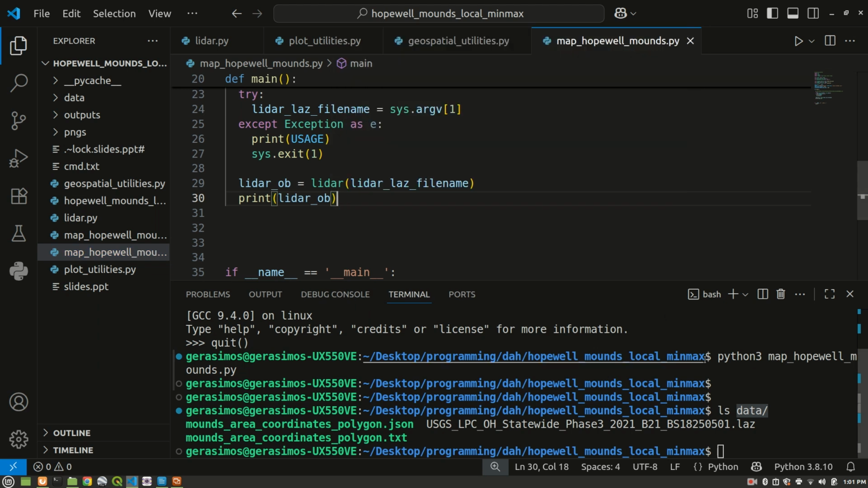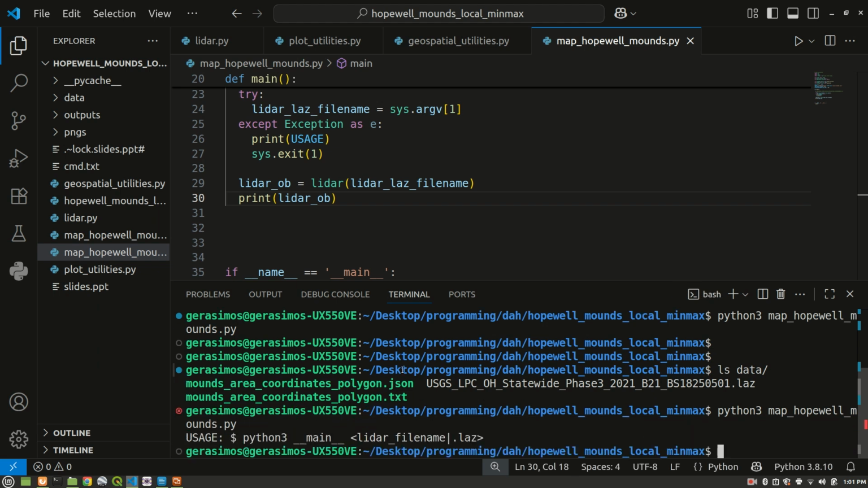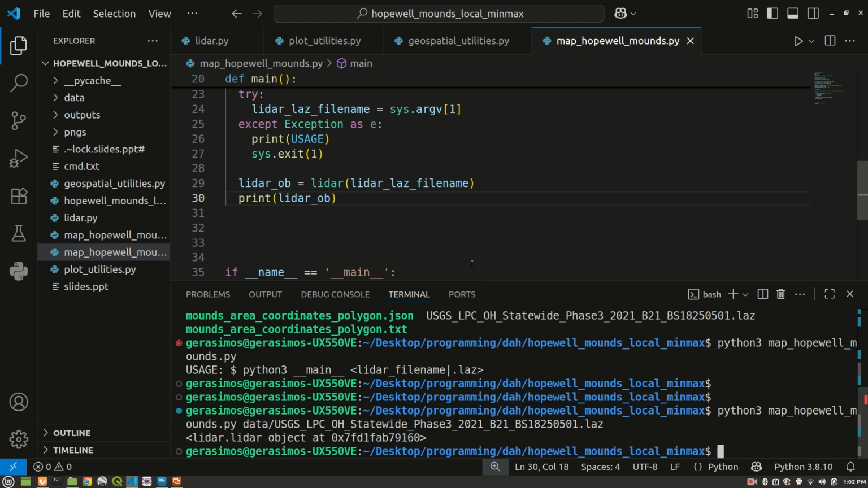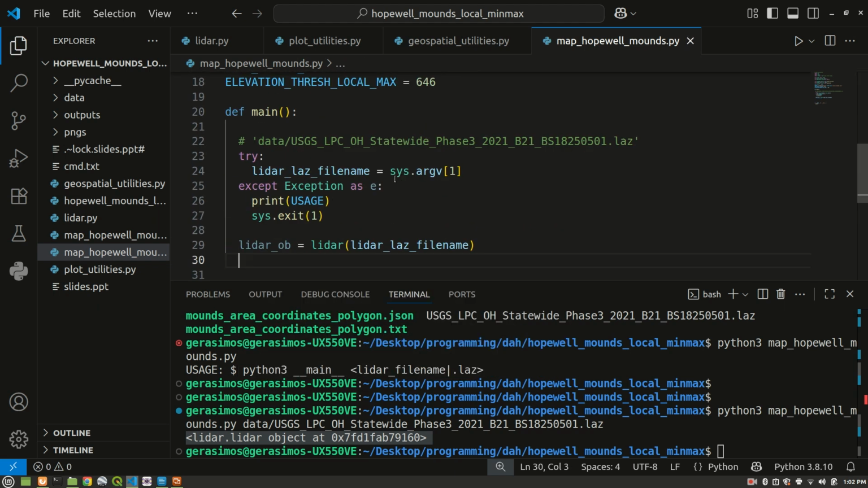Lidar object. So we can say here python3 map Hopewell mounds.py. Okay, we've got to pass in the name of the LiDAR file, right? So we didn't do that. Let's try that now. And there we go. We get an object there in memory. So at least we know the script is working. All the imports and libraries are working.